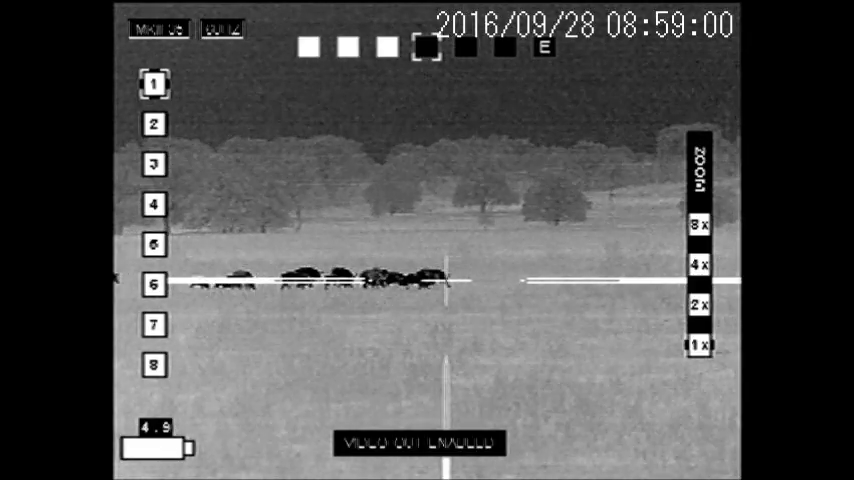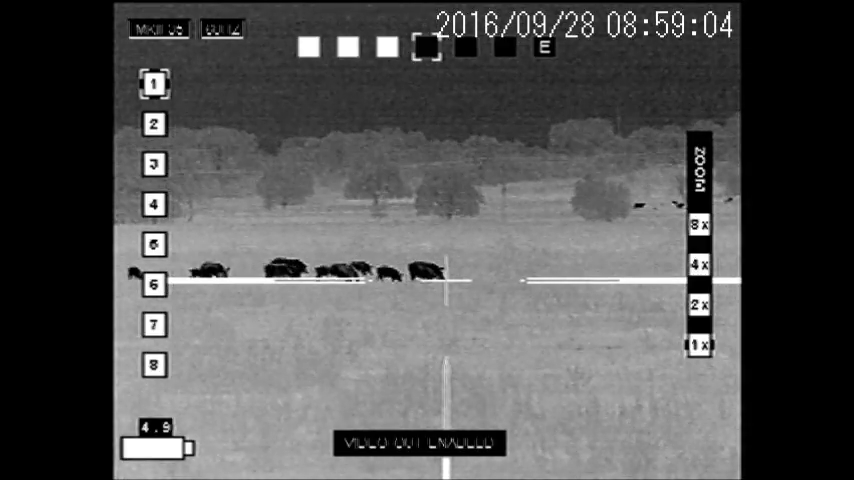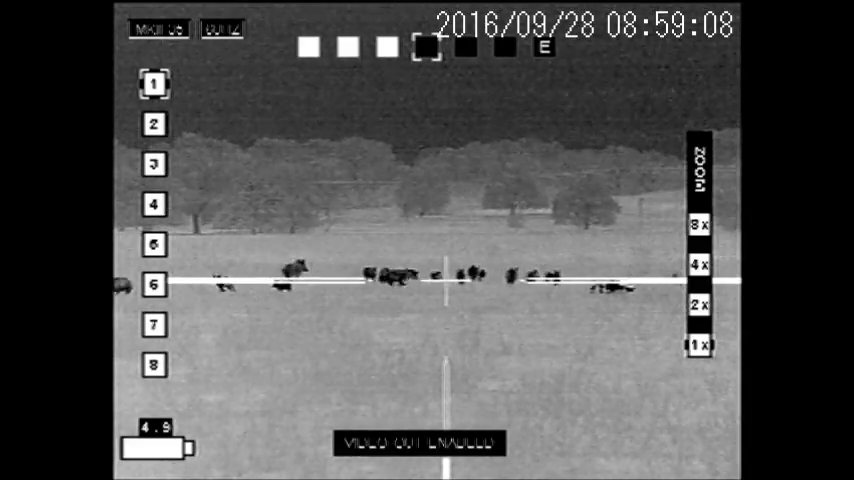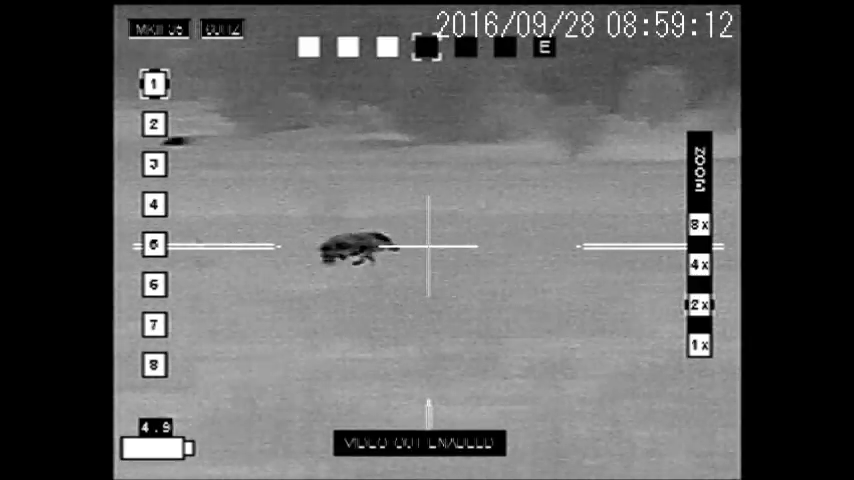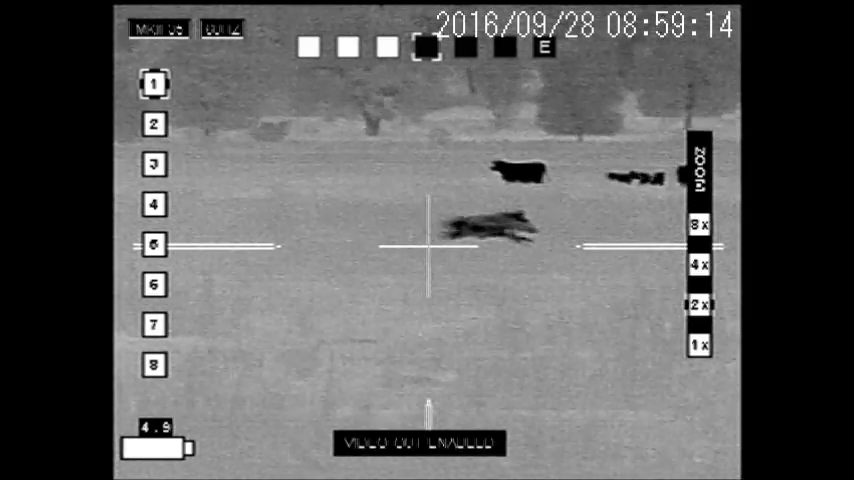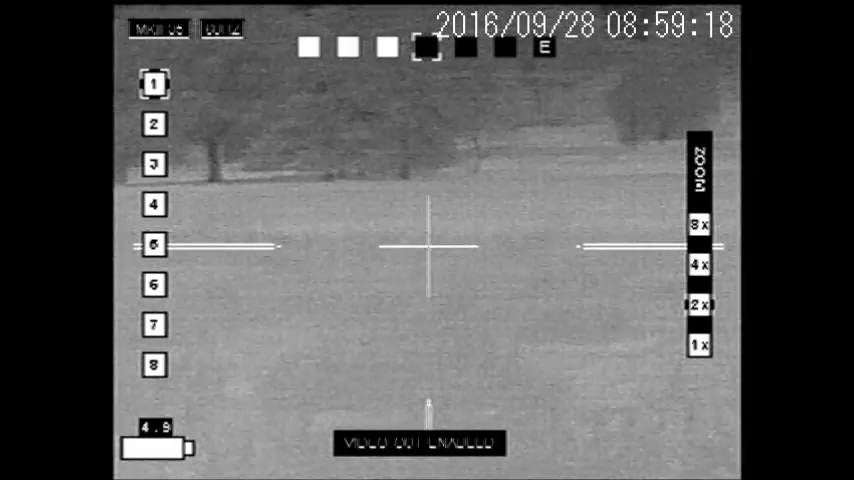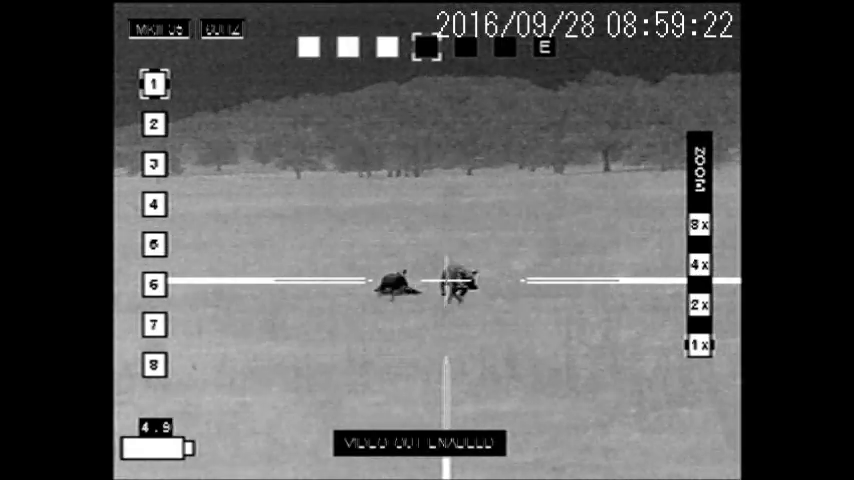I got the front one. 1, 2. Okay, so the big sow goes down. Now you can see them all running around. You can hear a few thuds on the video, and that's actually hits. And when we hear those thuds, we move to the next pig, because our goal is to shoot as many as we can. Here's some close ones where you'll be able to hear these thuds.